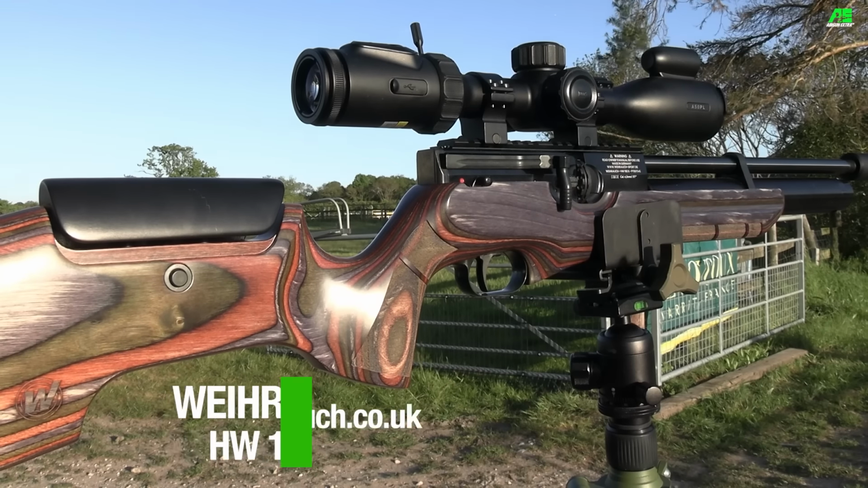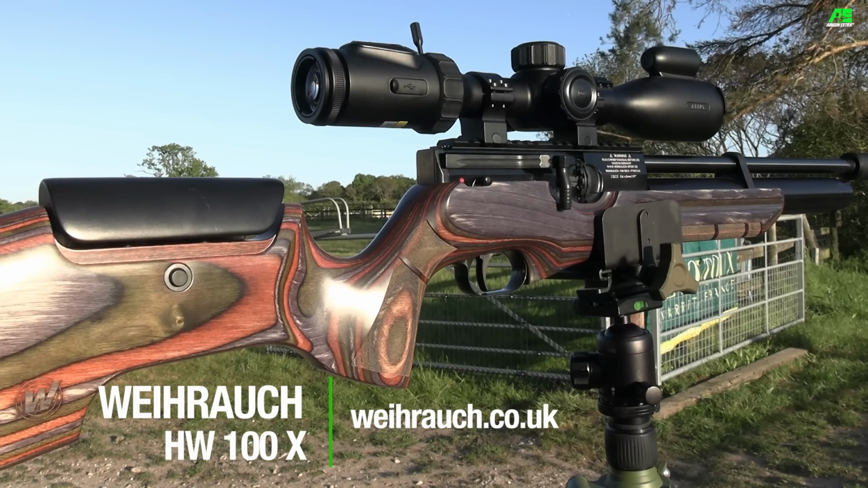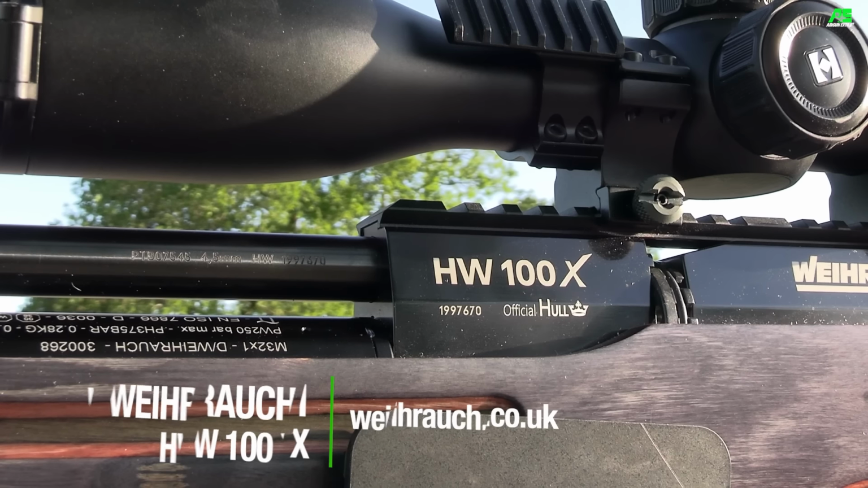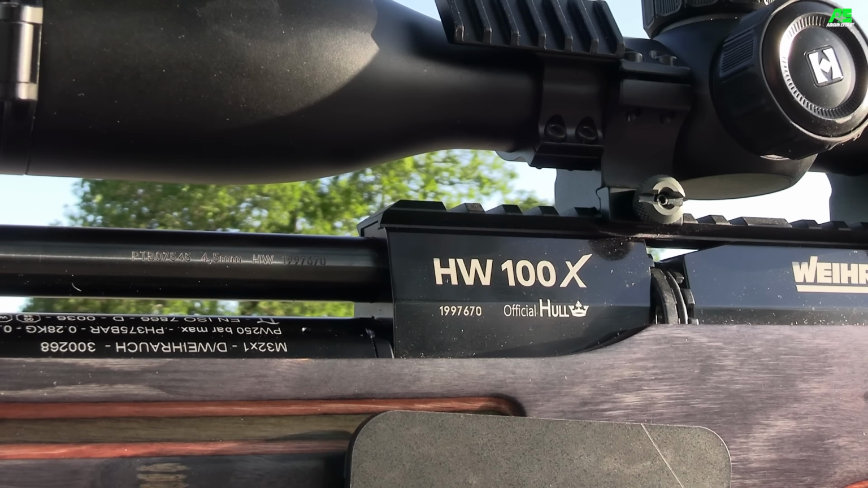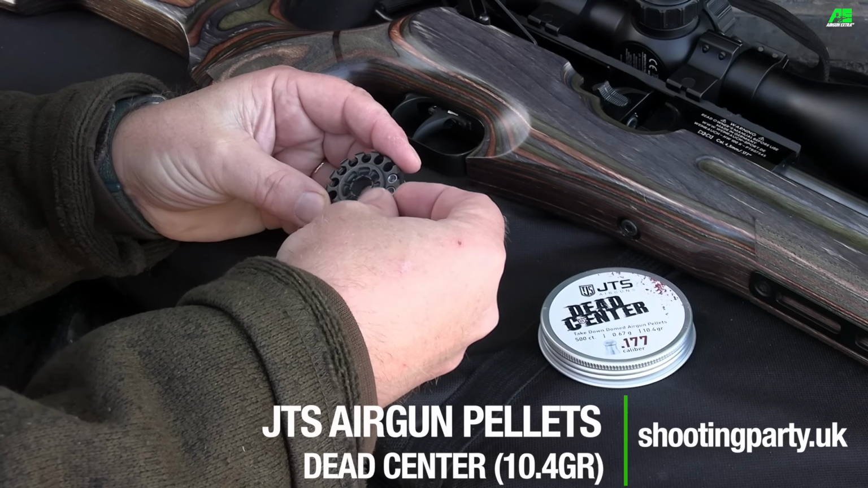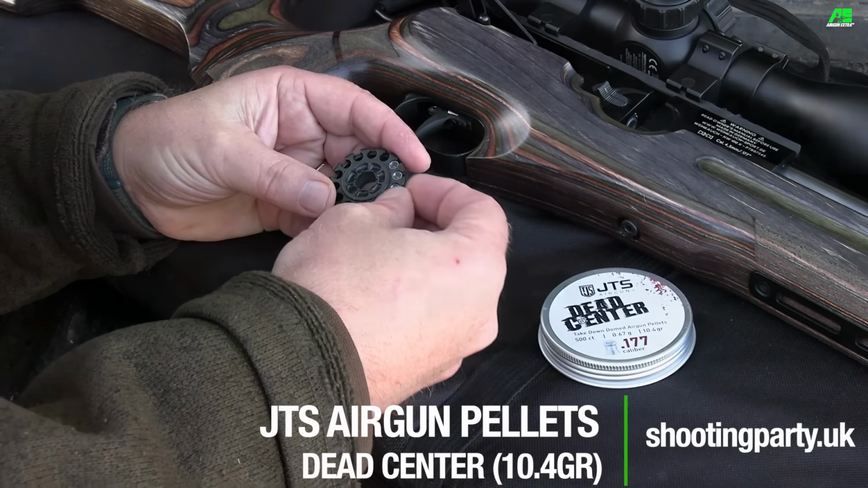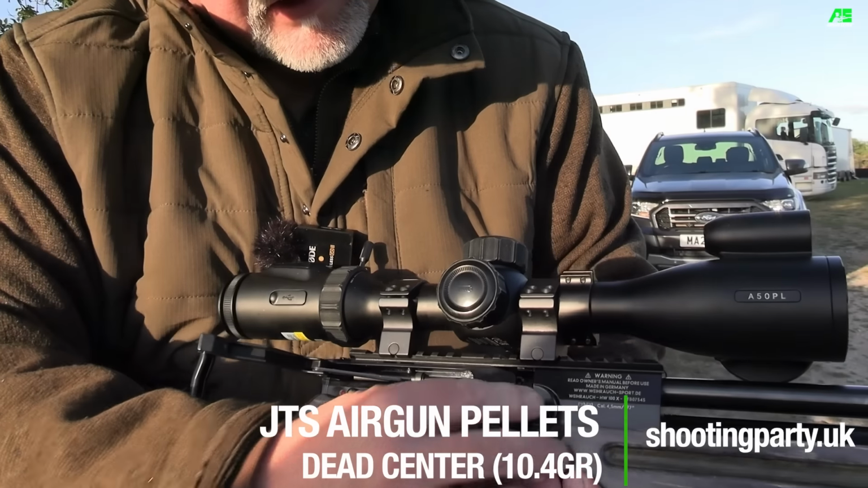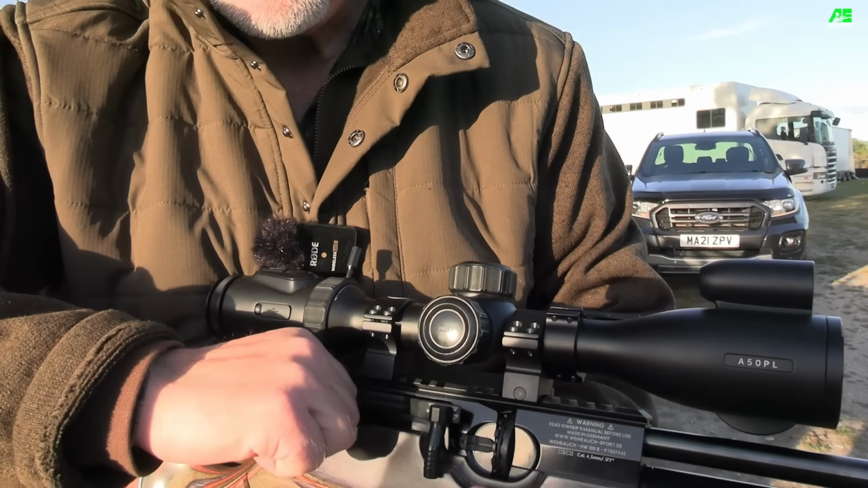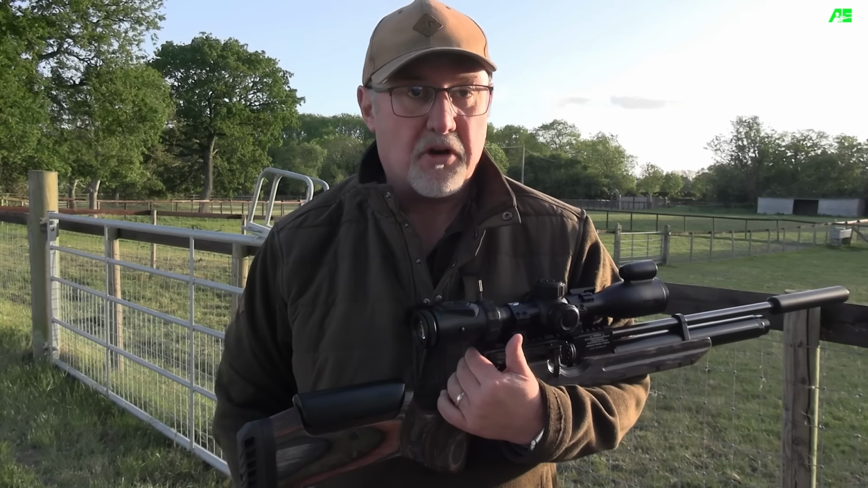I'm using a Weihrauch HW100X. It's the laminate sporter stock model, incredibly accurate, especially with a 10.4 grain JTS Dead Centre Takedown pellets. And thanks to this new model, it has a bigger air cylinder, can take a higher fill pressure as well, and a new regulator. So there's lots of shot count, nearly double the shot count of the old model.